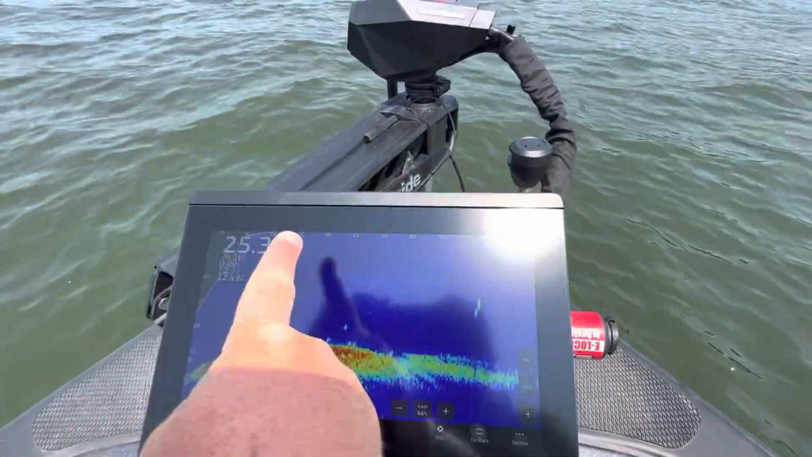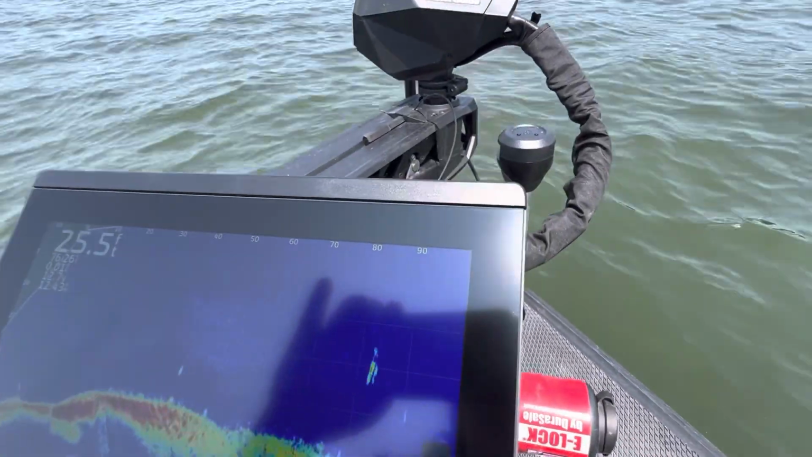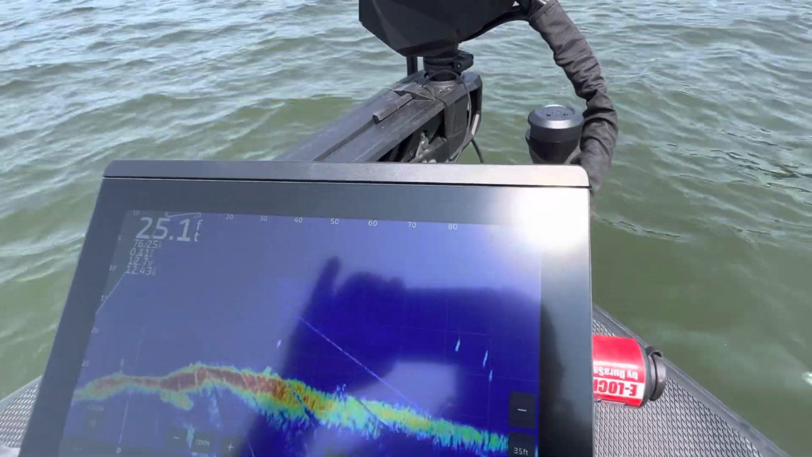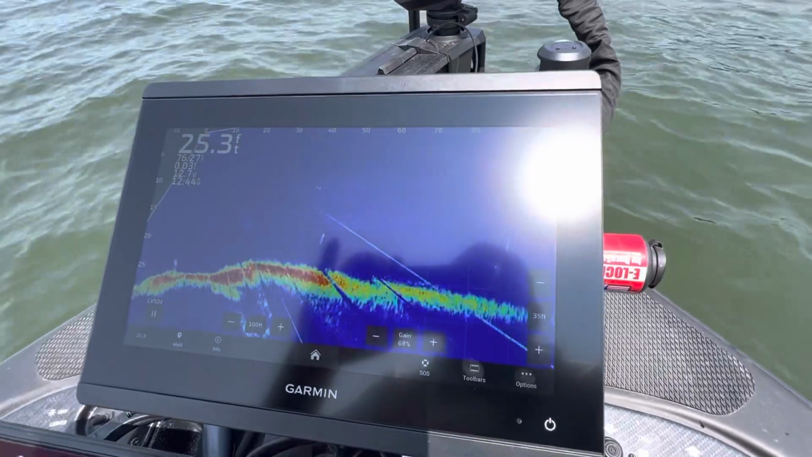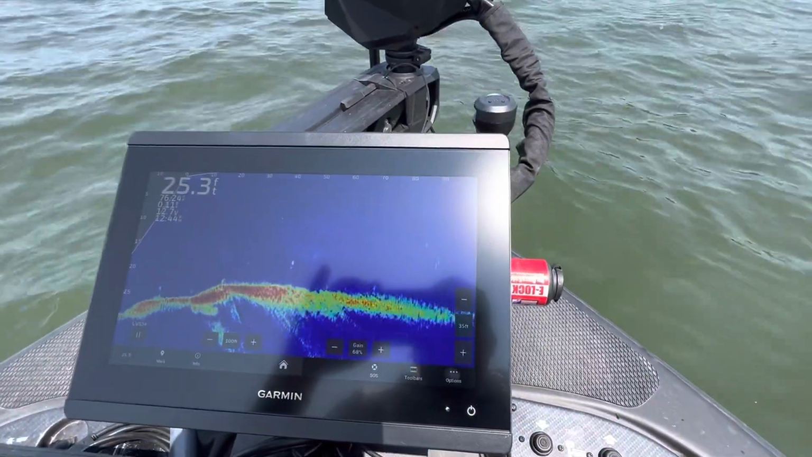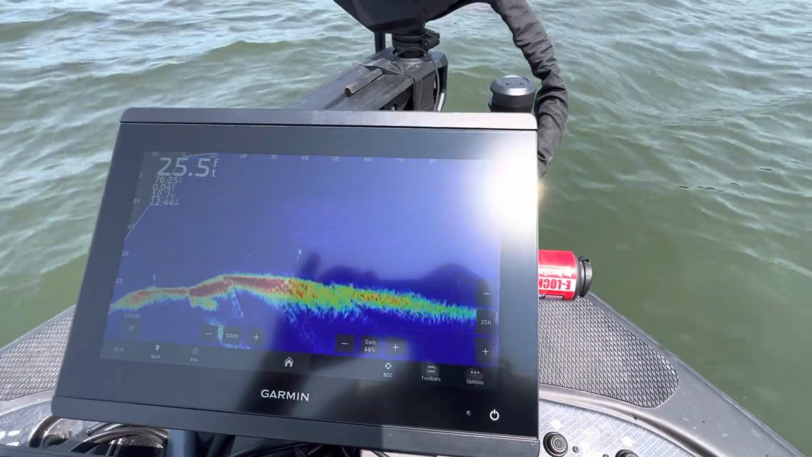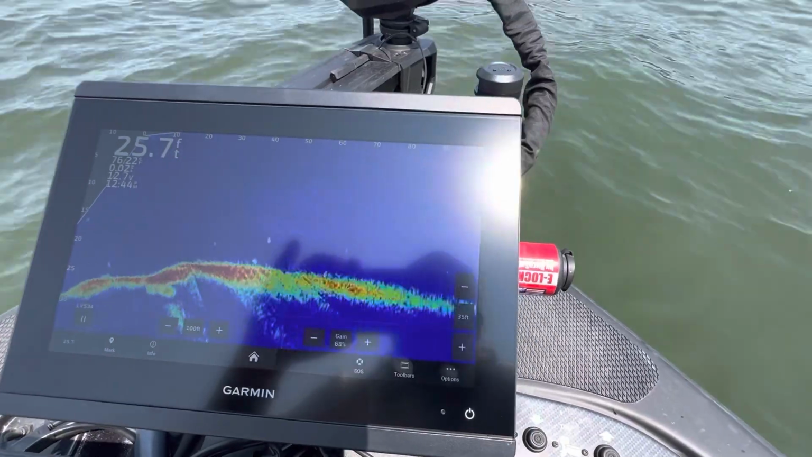And as far as the distance, the range out, I usually keep it at 100. 100 feet is really, really good. With the LVS 34 transducer, you can see your bait all the way out there, and to me that's a good length cast, so that's what I tend to keep it at. But anyways, guys, those are the settings that I keep this Garmin unit on.